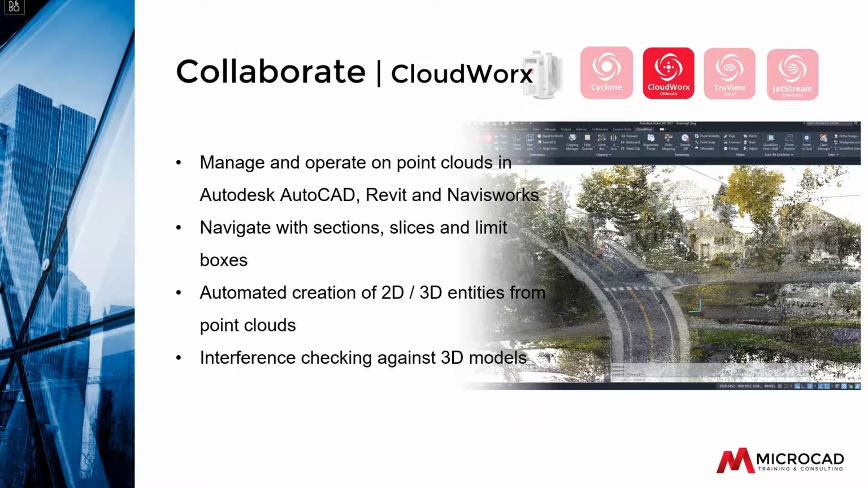It also helps you create AutoCAD solids or Revit family instances right from the cloud, so trying to model it after that. And it also helps you with clash detection between the cloud and the model elements. So I'll demo that portion in Civil 3D today, and Peter is going to walk you through the Revit portion of it.